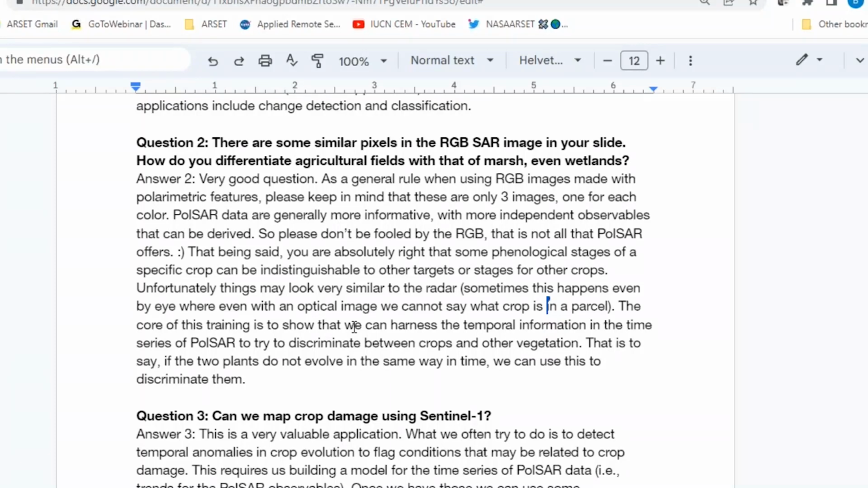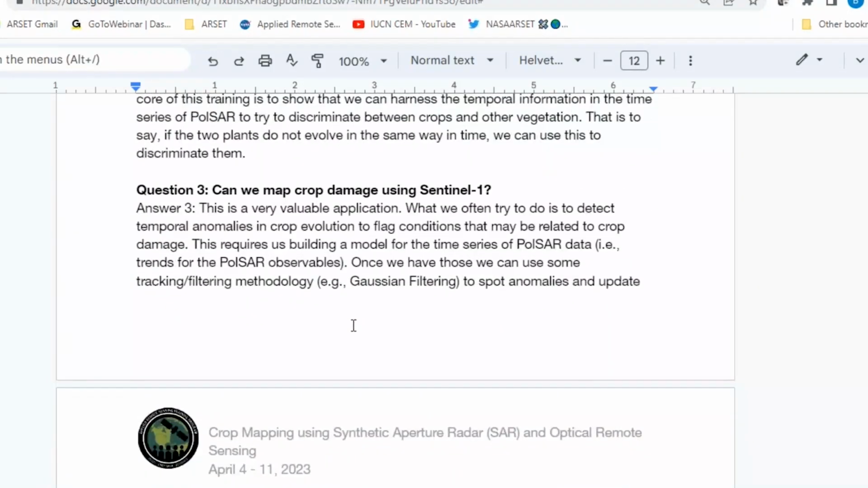Okay, wonderful. Question number 3, can we map crop damage using Sentinel-1? That's a very good question. You can do something similar to that. People are working on detecting anomalies in the evolution of some crops. So you need to build a model of how that crop is supposed to evolve in time. So the different, if you want, colors that it will assume in the RGB, so the different polarimetric characteristics, although there is more than the RGB, in time.